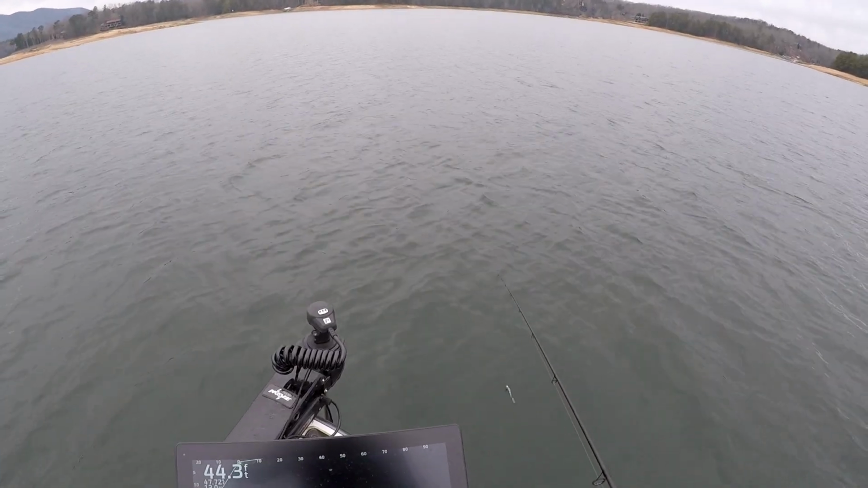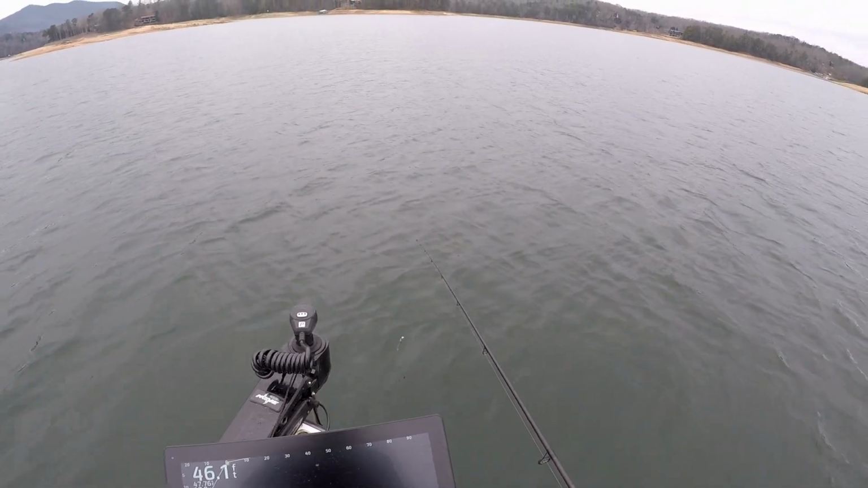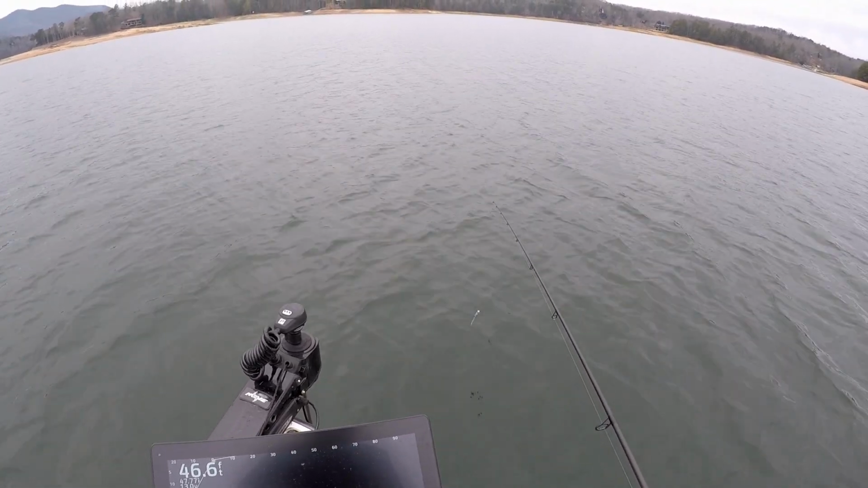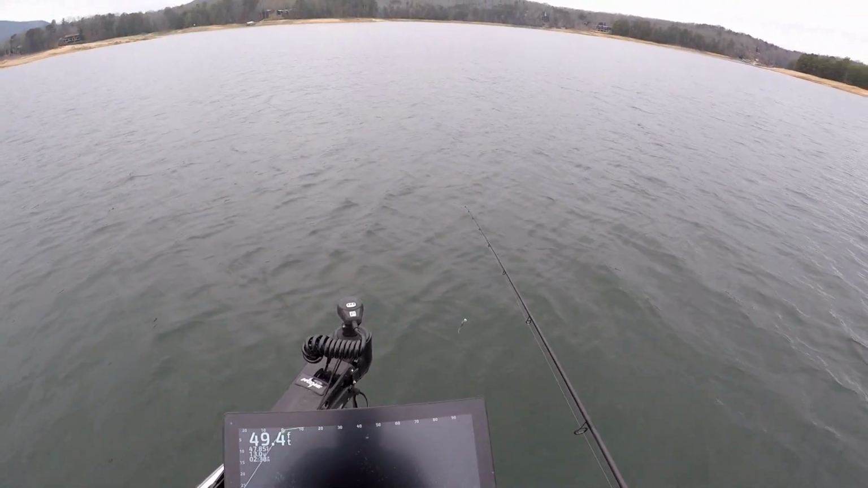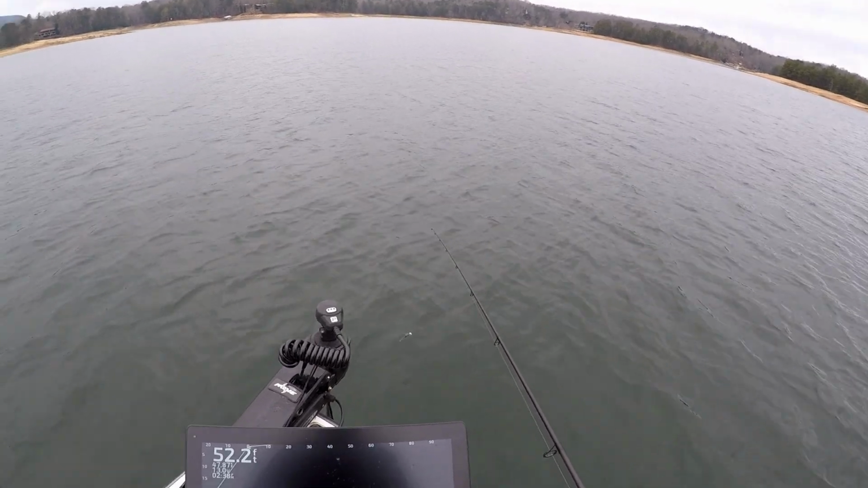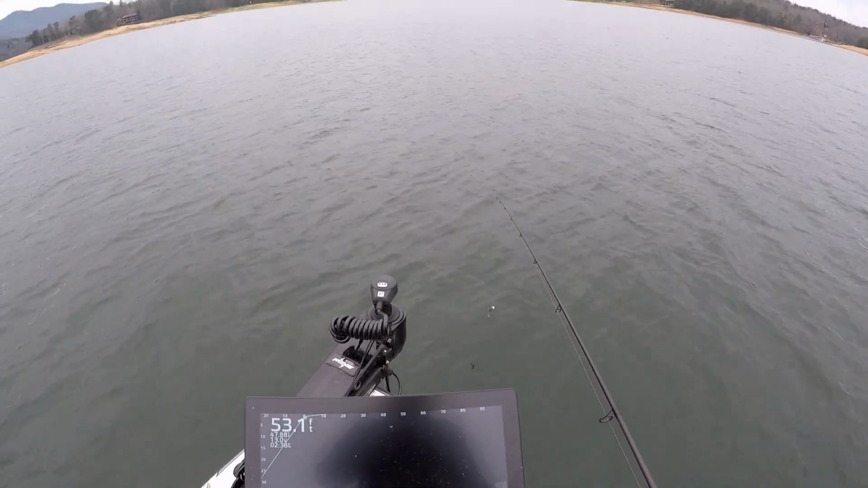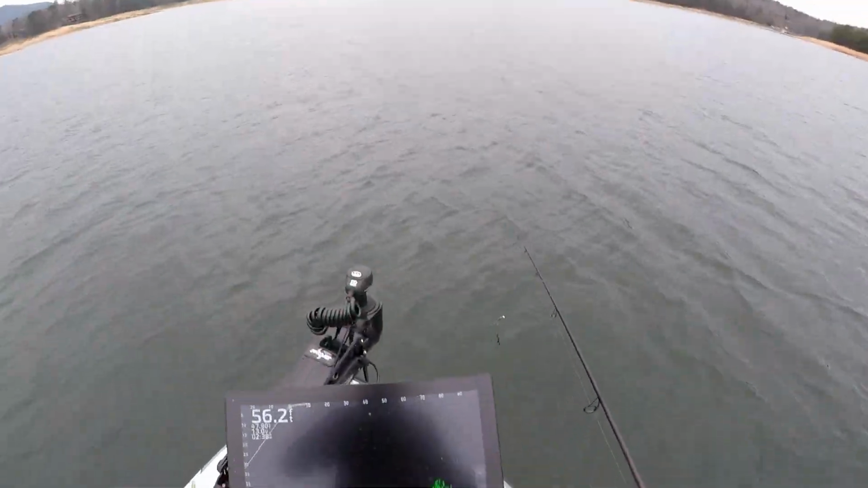Yeah, so we've been out here about 2.5 hours, and it's been pretty slow. I think we've only caught 3. Haven't really learned a whole lot. The fish I caught were in a marina, which for me doesn't really ever tell me anything about a lake, because there's always fish in a marina. There was a bunch of fish in the marina, that's for sure.